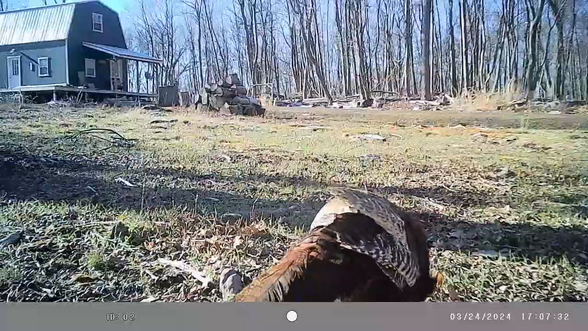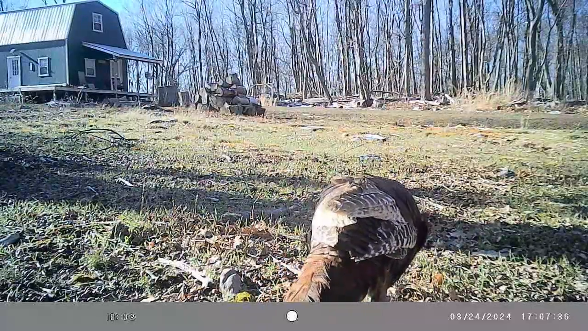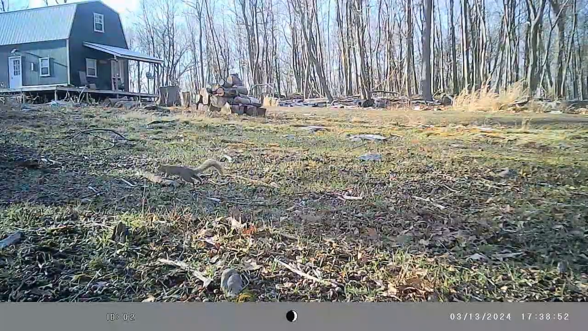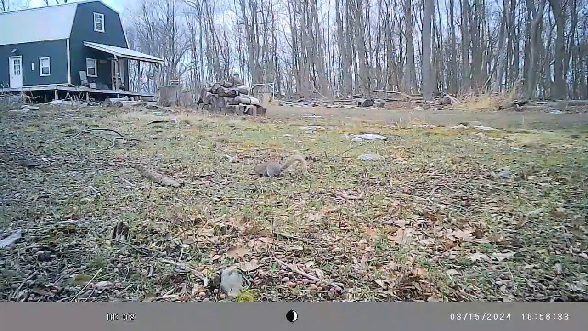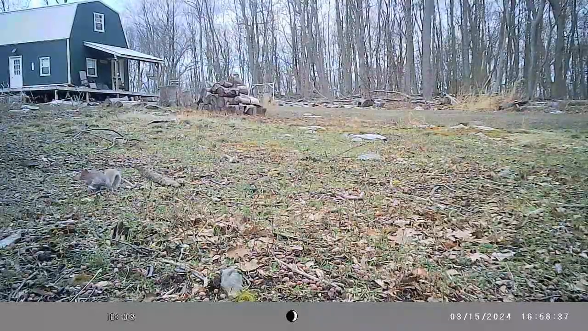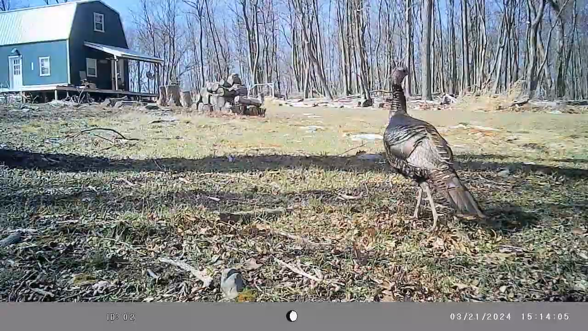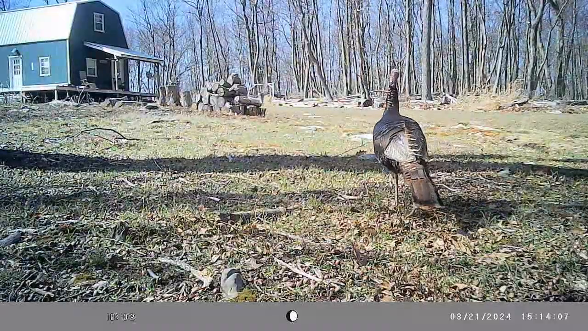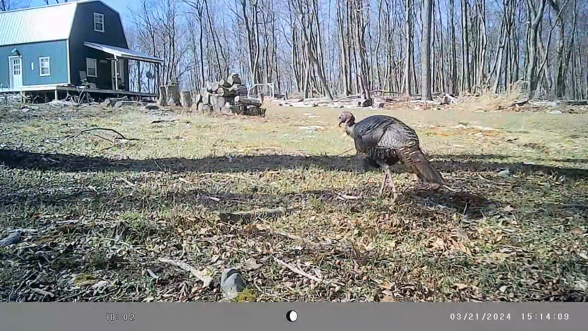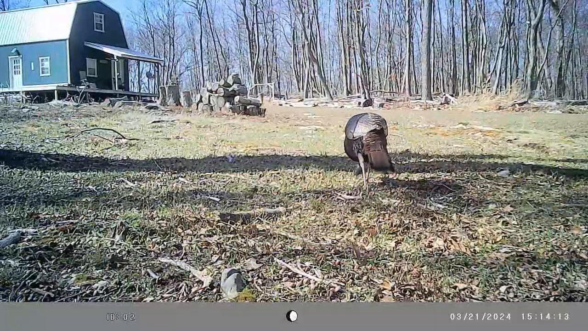Here we got some turkey in here in front of the driveway, or a turkey and a squirrel. Another squirrel running through. That looks like a fairly decent gobbler. He don't look like he has a real long beard, but he looks like he has a decent beard on him.